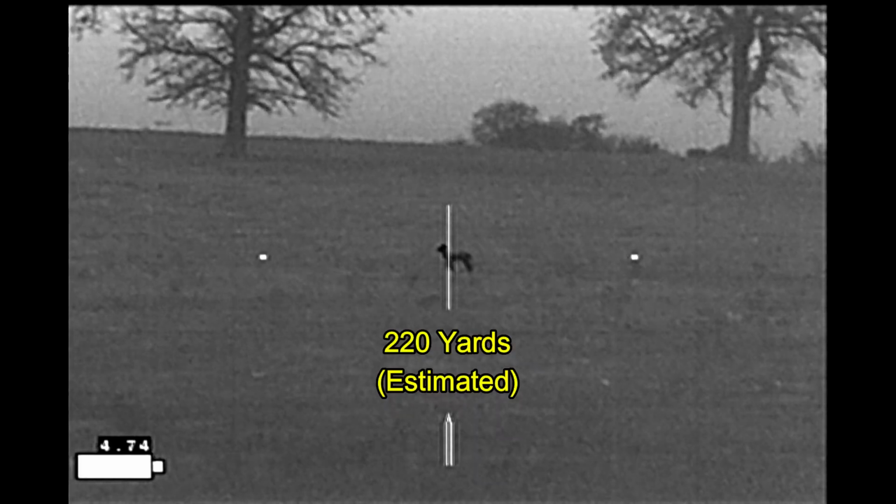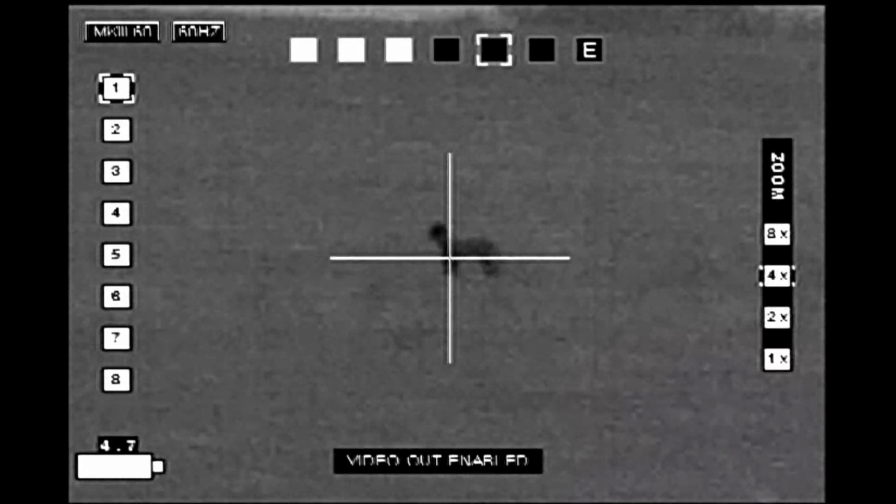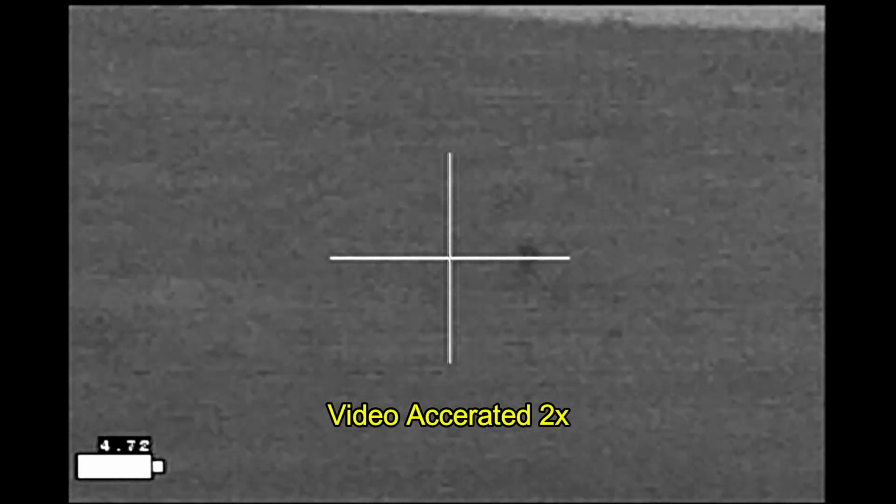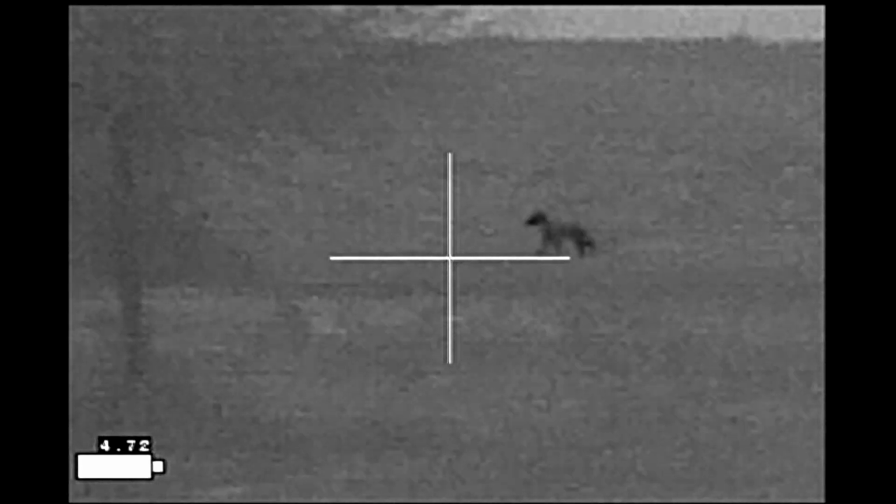For the first couple hours, the only thing I saw was this coyote out there at about 220 yards. As I got lined up on him, he started to move again, and I couldn't get him to stop. And here he's going to disappear into the brush.